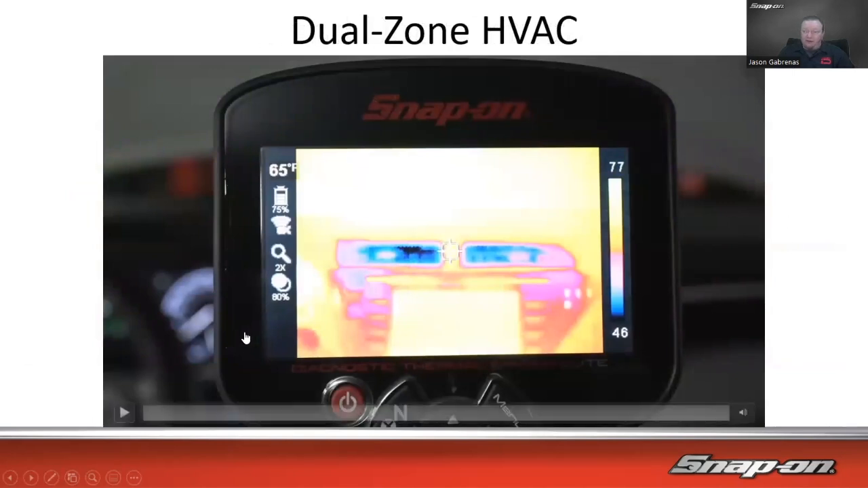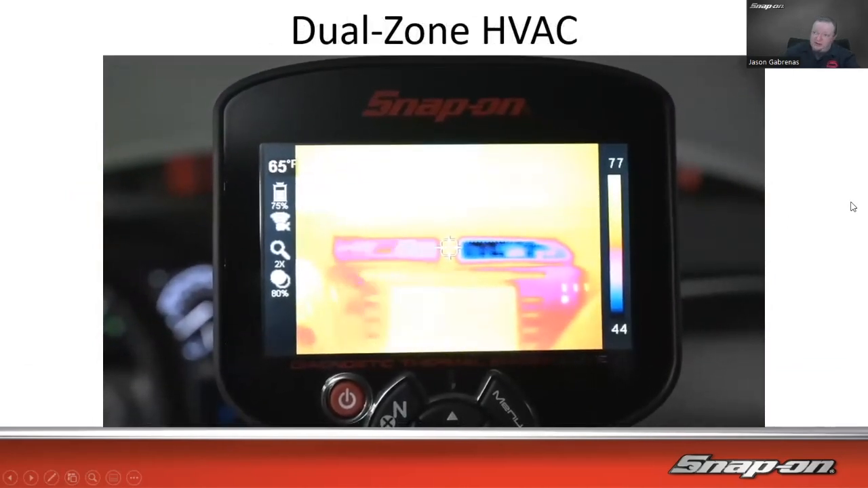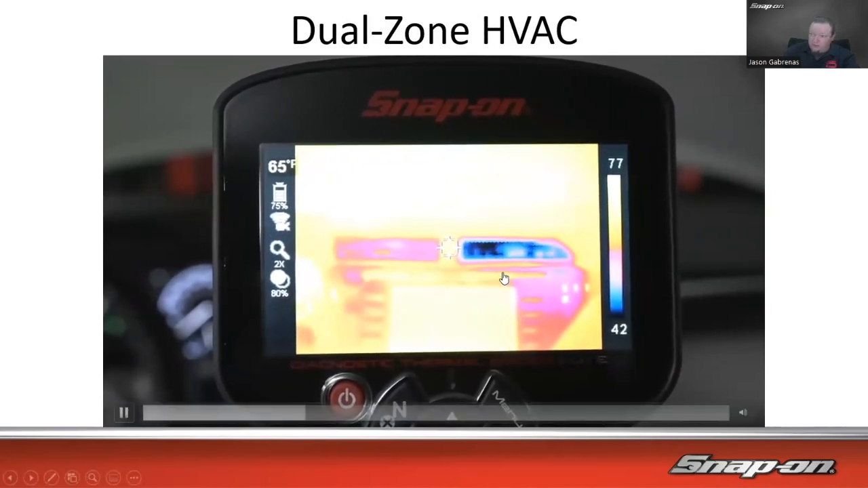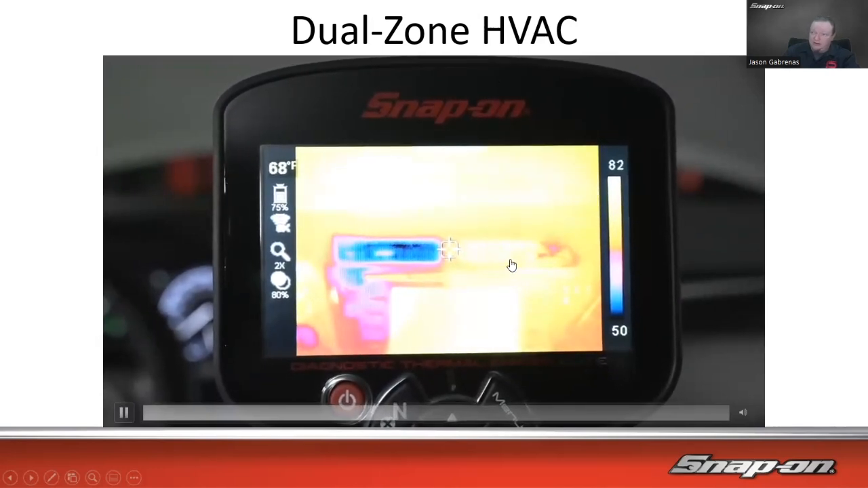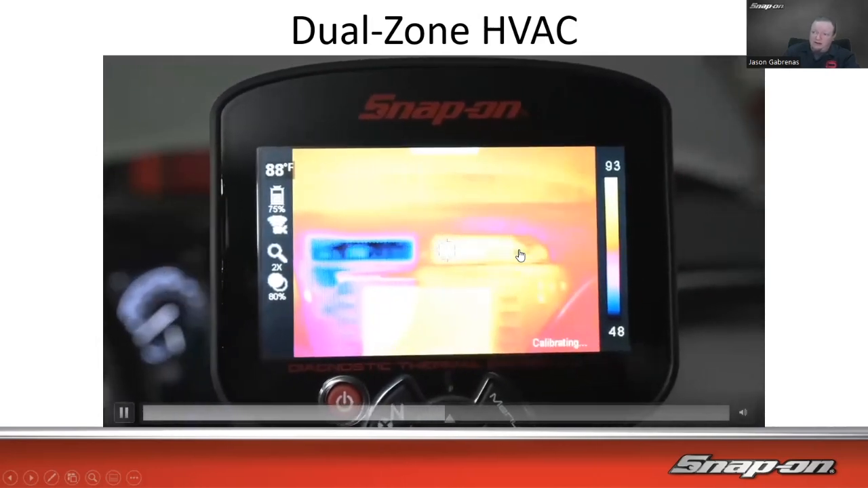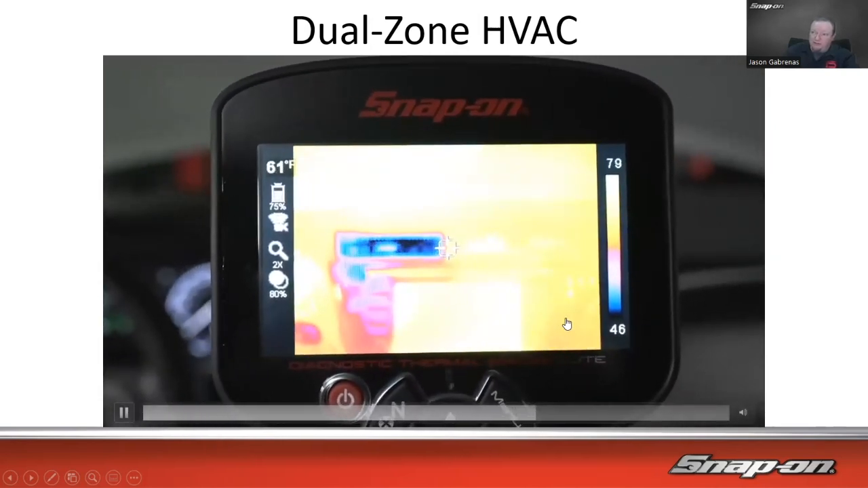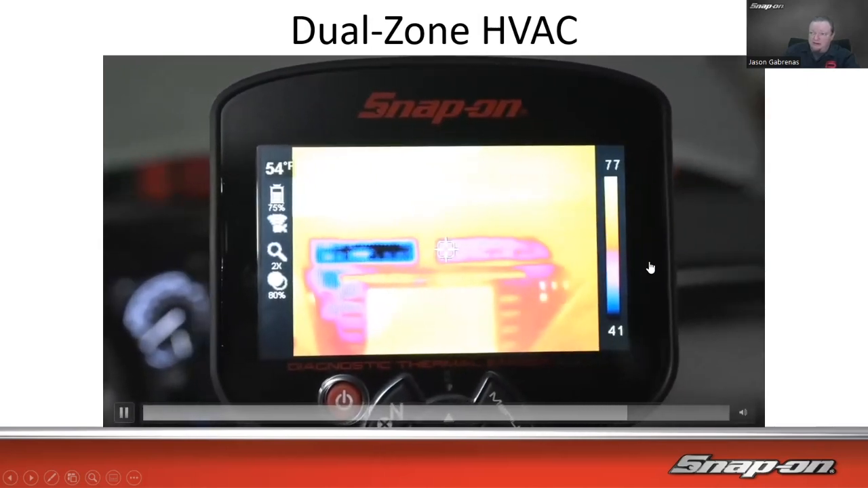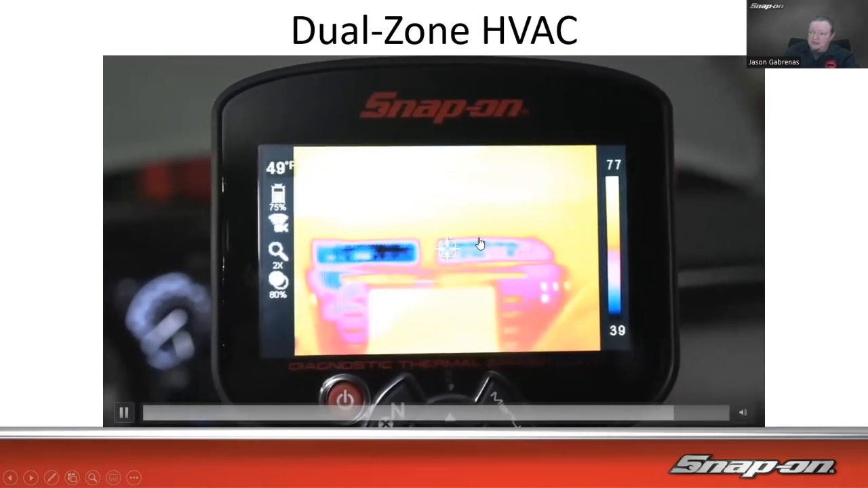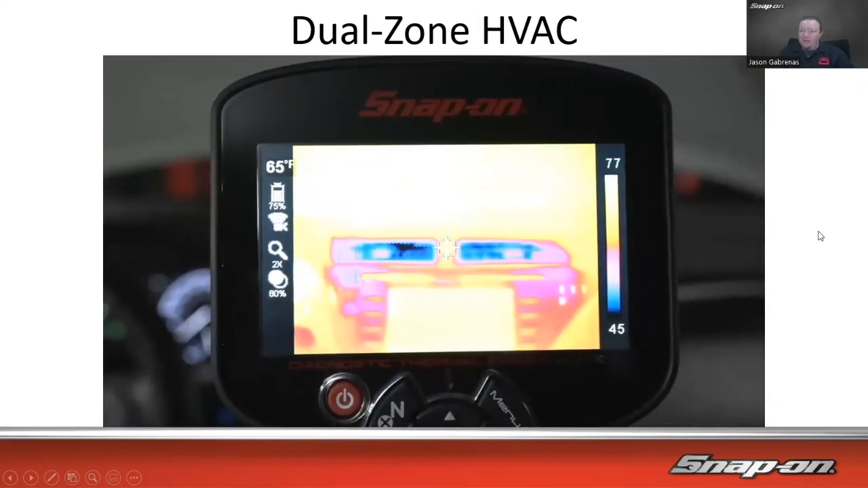I actually took this video a couple weeks ago. It's sped up, but it's on a vehicle with dual zone climate control. I went to full heat on the left, full cool on the right, and then we go the other way: full cool over here, full heat over here. We can see it was like 80, 90 degrees in the full heat, and then over here it gets down to the low 40s to 30s even. When it gets in the black there, it can get pretty cool. So we can see the difference in temperature between the heat and the cool as it goes back and forth.